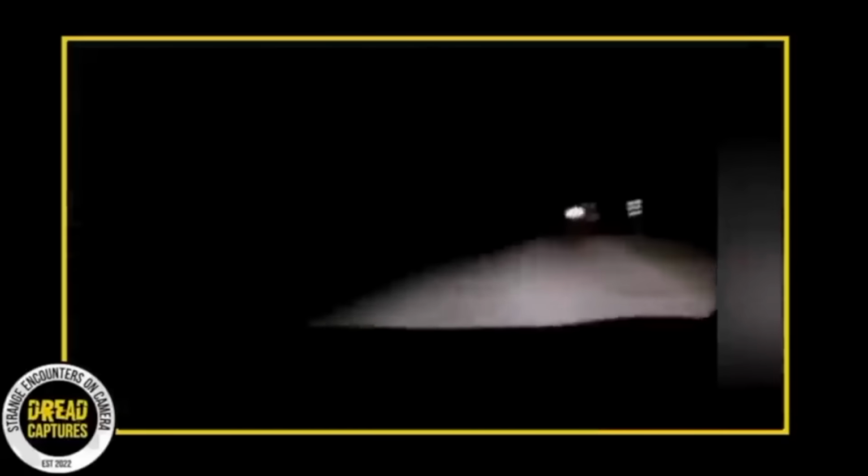Get ready, because what we're about to show you is absolutely crazy. Picture this, a quiet, almost eerily silent road in the dead of night. The only noise you can hear is the gentle hum of the car's engine. Inside we have two passengers. One of them is recording what appears to be a typical nighttime drive. The surroundings are covered in darkness with only a single street light flickering in the distance.